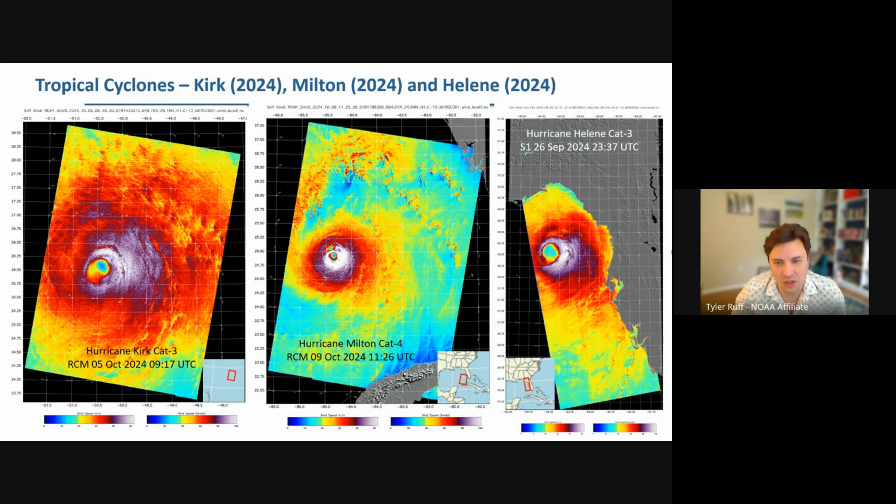So here's just some more close-ups of the most recent storms from the last season. Hurricane Kirk, which was a Cat 3 storm, is on the left there. Hurricane Milton, Cat 4, is in the center. And Hurricane Helene, which is Cat 3, is on the right. You can just see the differences in the eye structure, in the intensities, in the rain bands, in the size, the morphology. All of this stuff is just fascinating to look at, and it's an active area of research, of course.